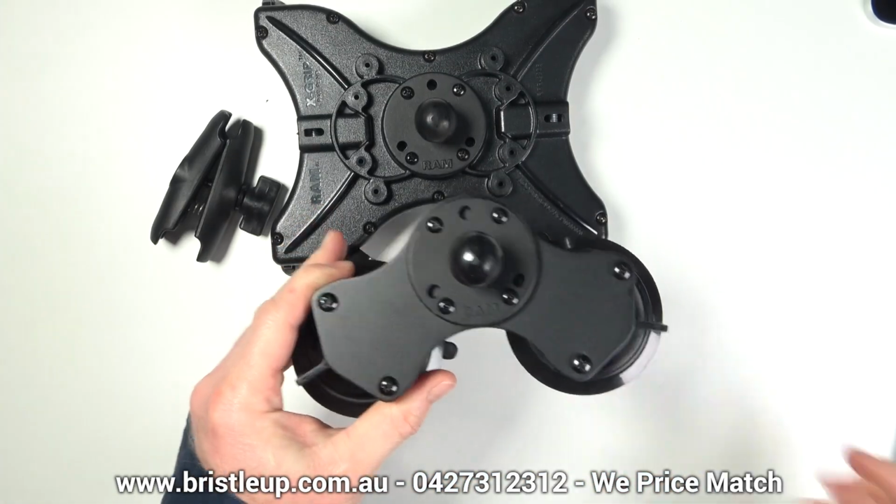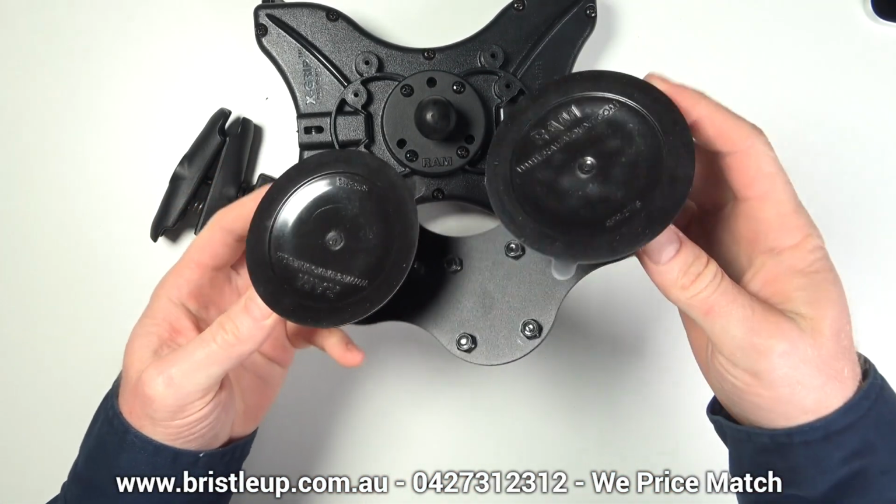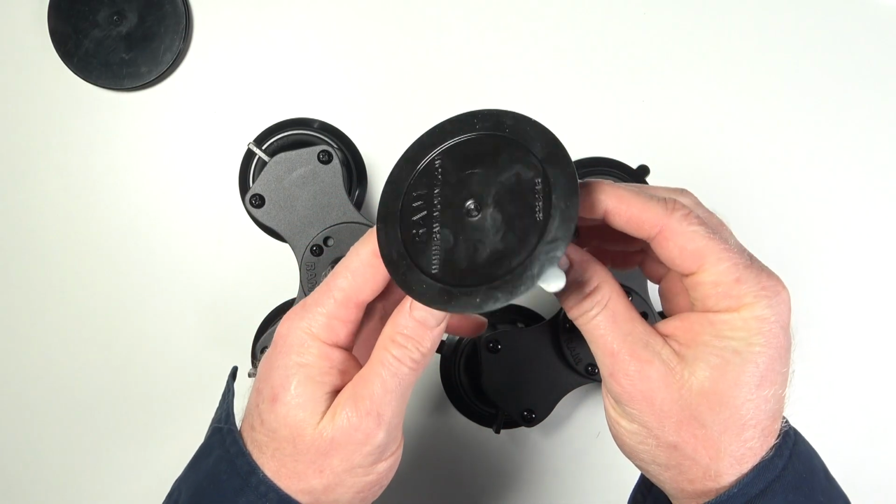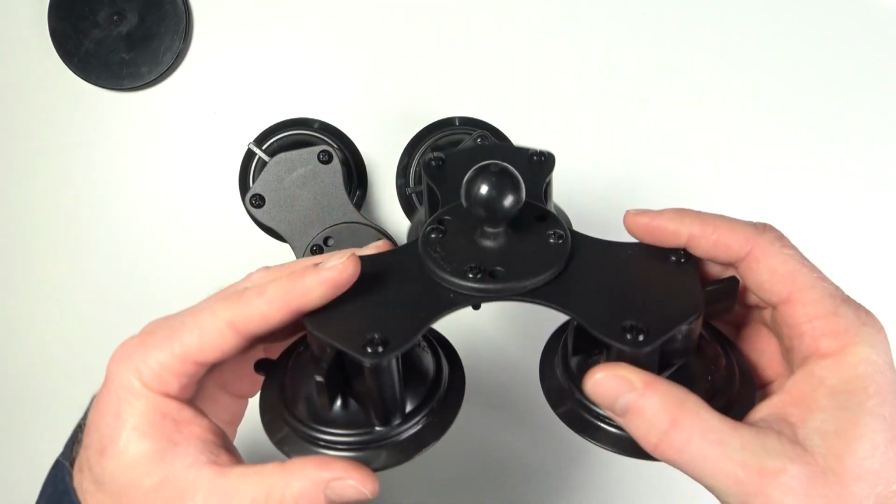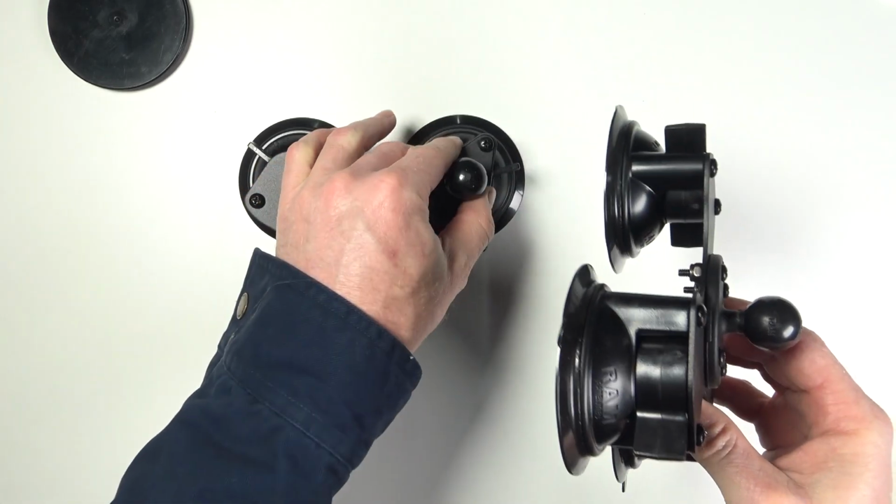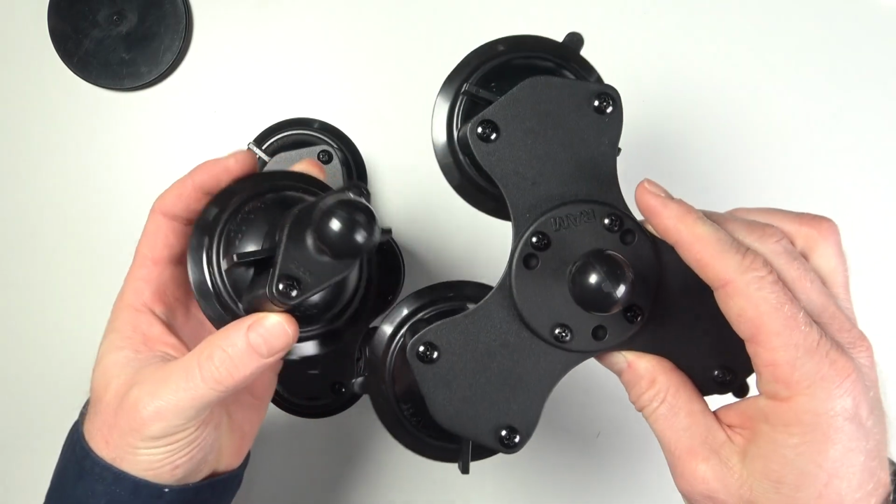The most common way to mount your tablet is using this X grip dual suction window mount. Now you can get a single version of this and a triple version. We have found the single isn't reliable enough and the triple is overkill. The dual works perfectly. These suction cups can be replaced, but you should rarely have to replace them. It's good to know you can if needed though.